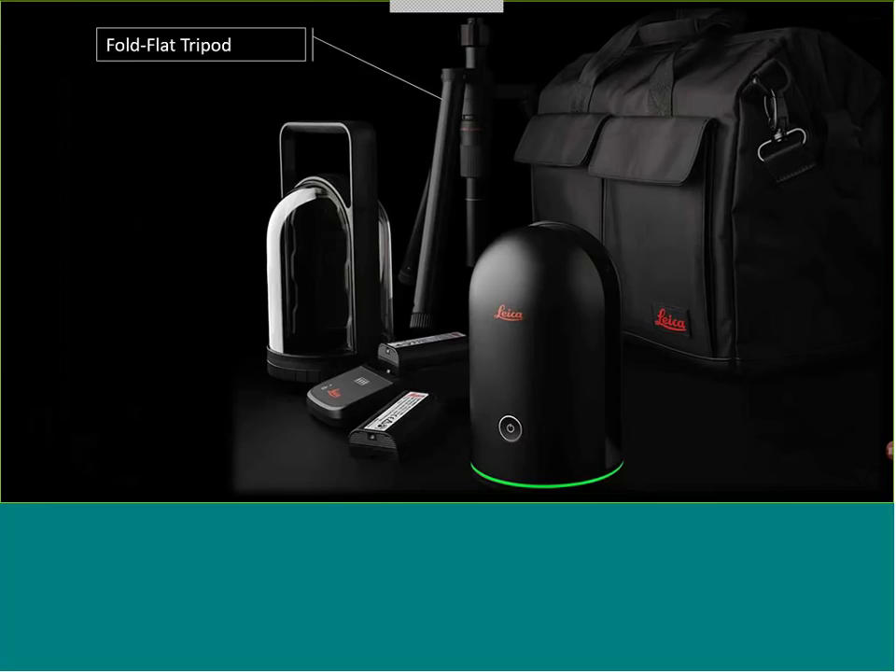With that accessory kit, we have a fold flat tripod. Now, the BLK is cool, but I'm going to tell you, from experience, that is probably one of the coolest tripods that I've seen. There's so many times where I'll walk into a client site and they're like, hey, I thought you were bringing the BLK to do a demo. Yeah, I did.